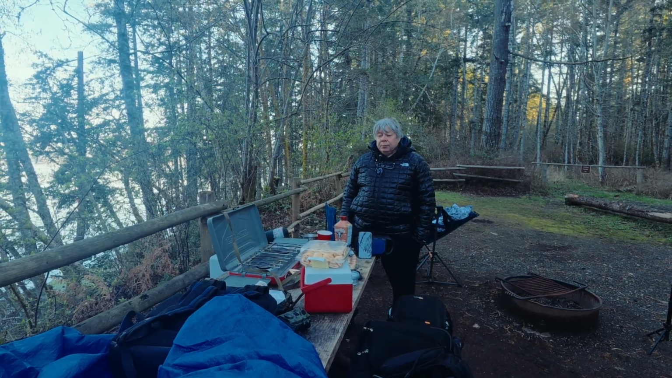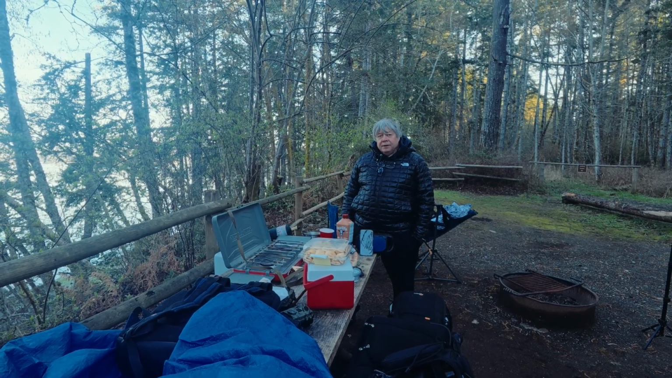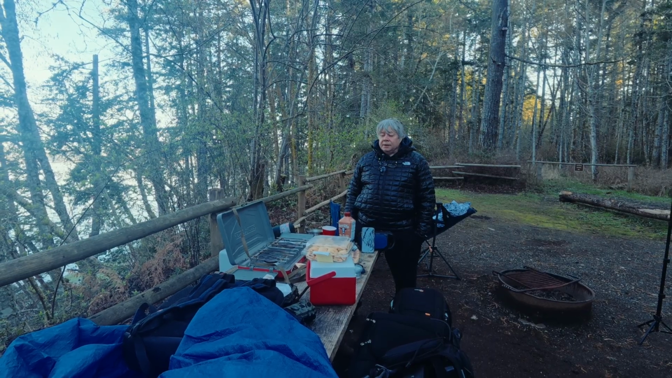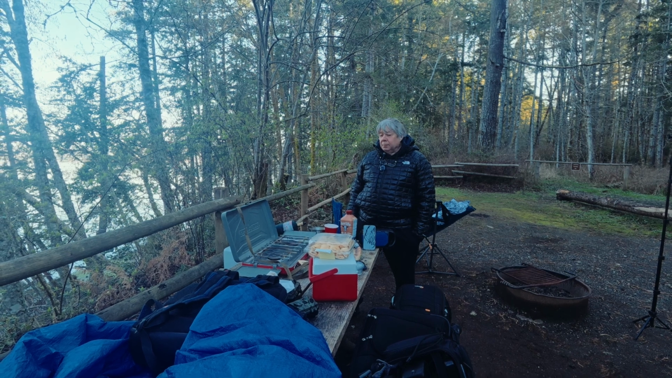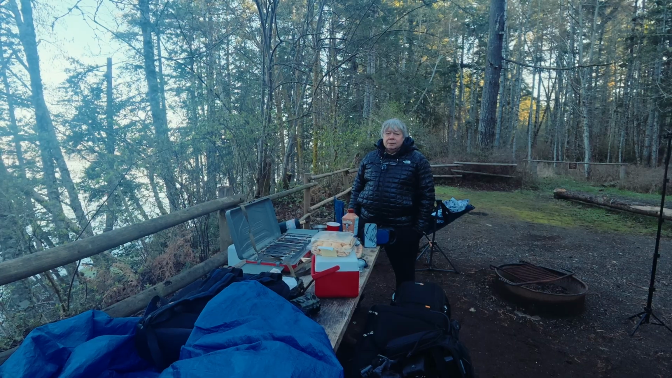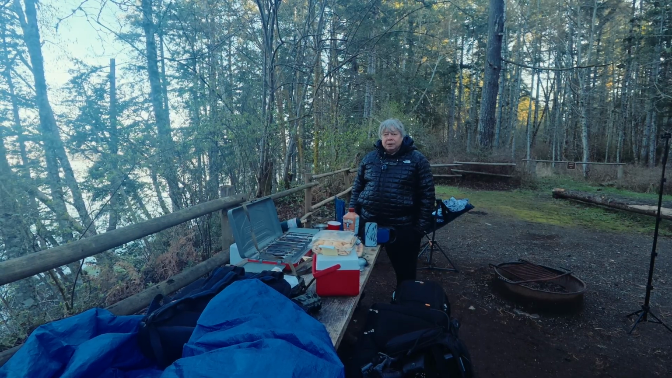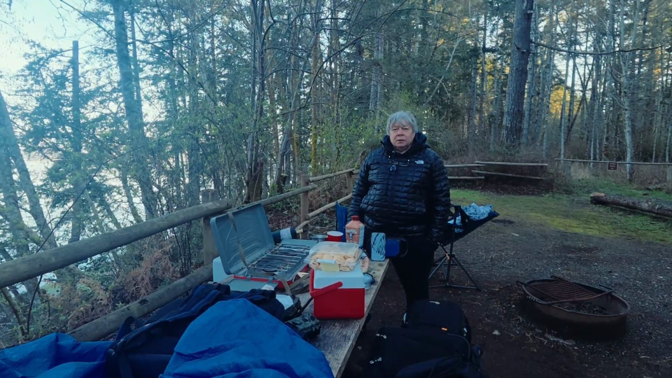But what was really impressive was I finally got both of them to connect to the Wi-Fi, which I was able to show that you can connect to a Wi-Fi, put your camera somewhere, and then monitor it remotely, which is pretty cool, and also record right from your device and not have to go back and forth to the camera. So that was really cool, and I got both of them to work.